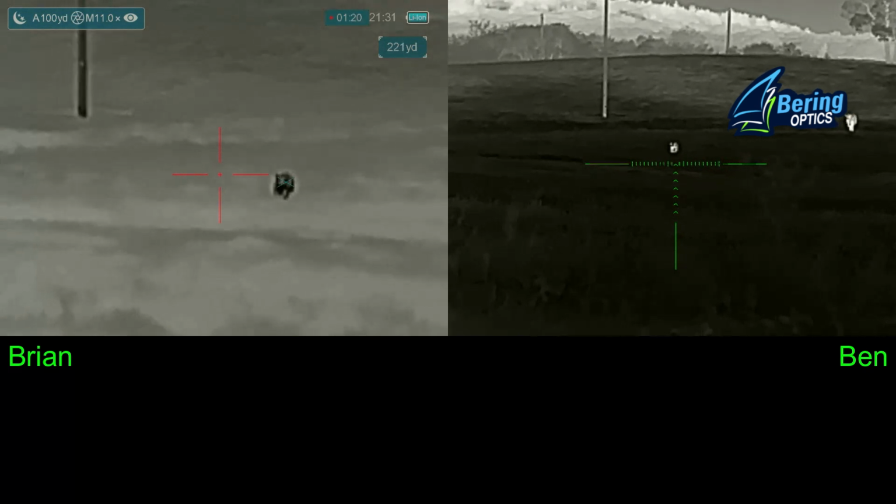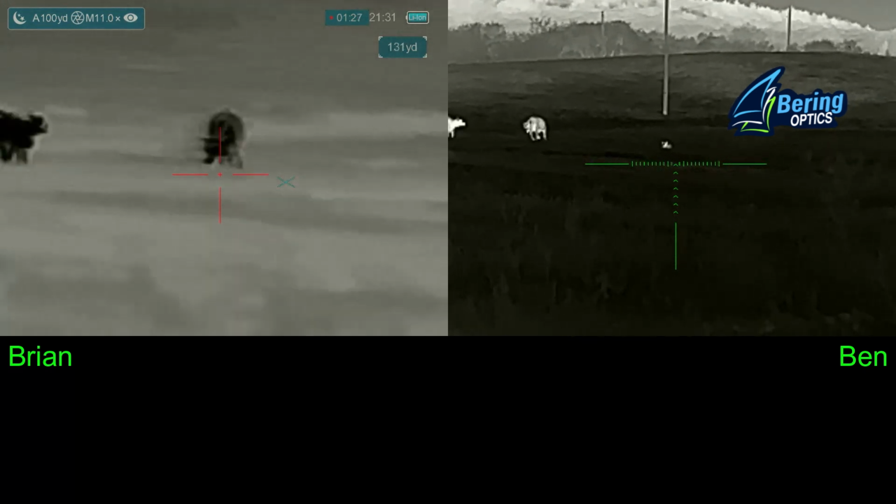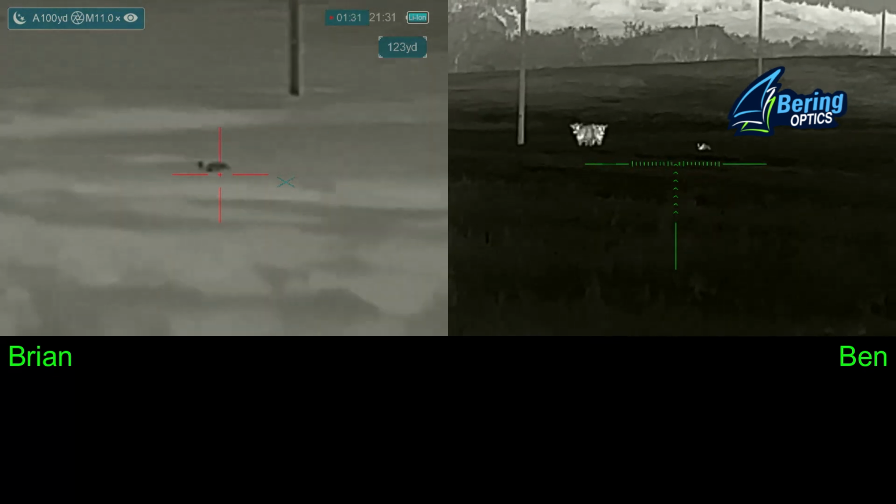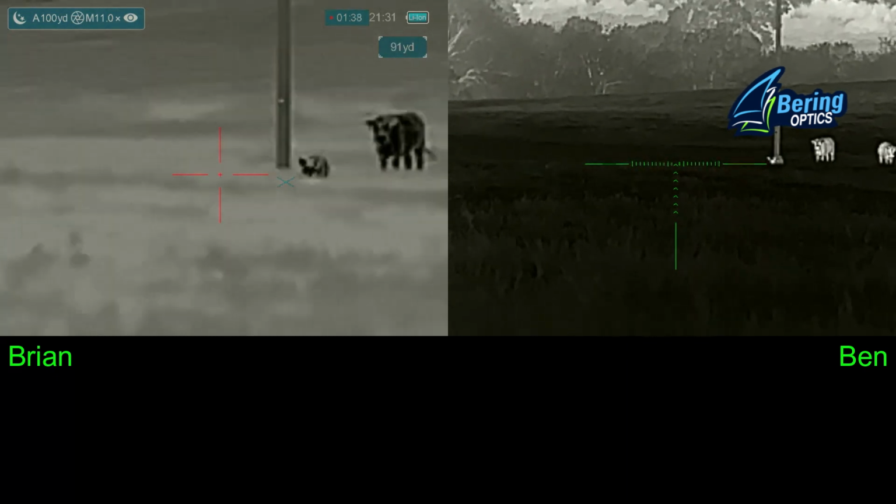You have them at 134 yards. I have them at 220. Okay, we're gonna have to take them. No, we're not. We got cows off to the left. I see him. So we don't have a shot at this point just yet. Got a conflict. He's gonna run out on us. Need to wait for the hog to clear the cattle before he goes out of it. Which fence is he going to do? Right here.